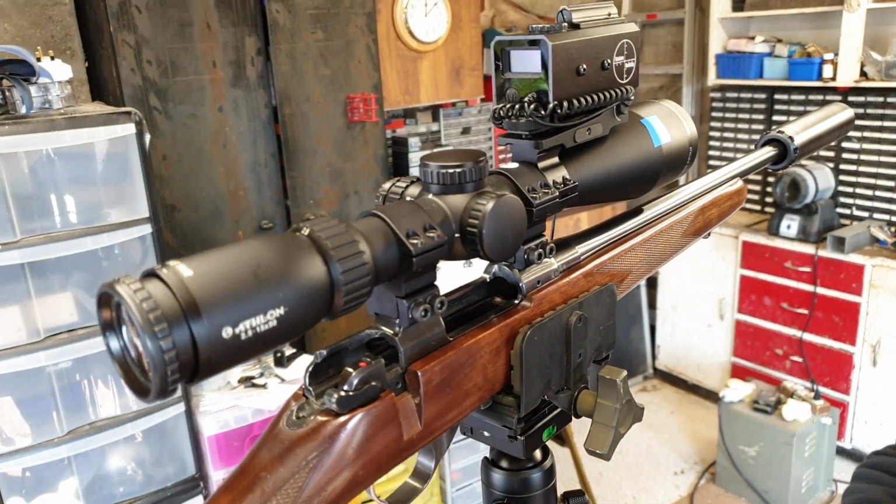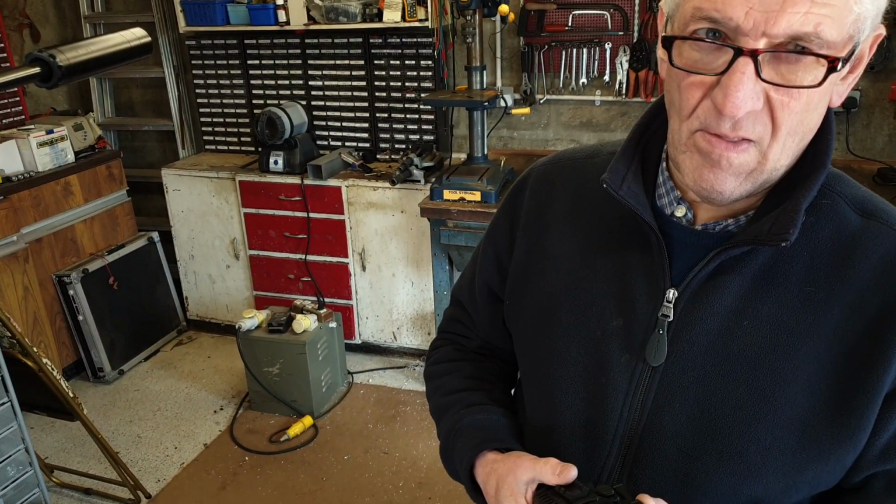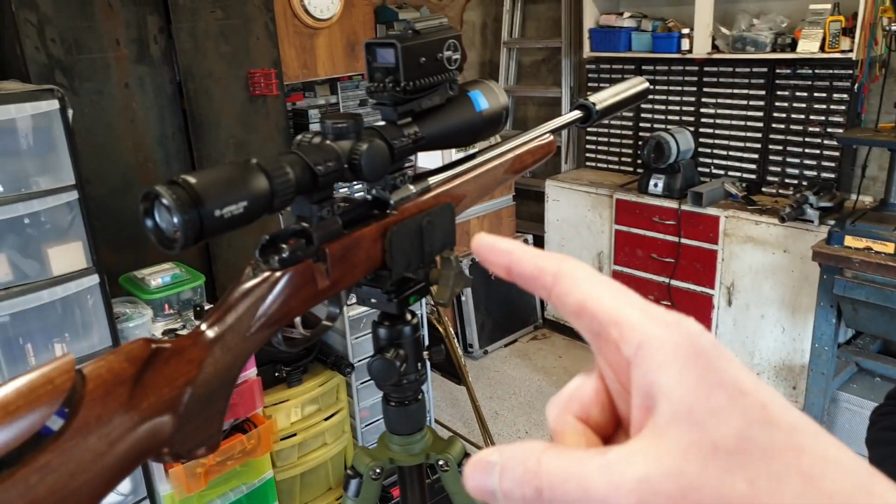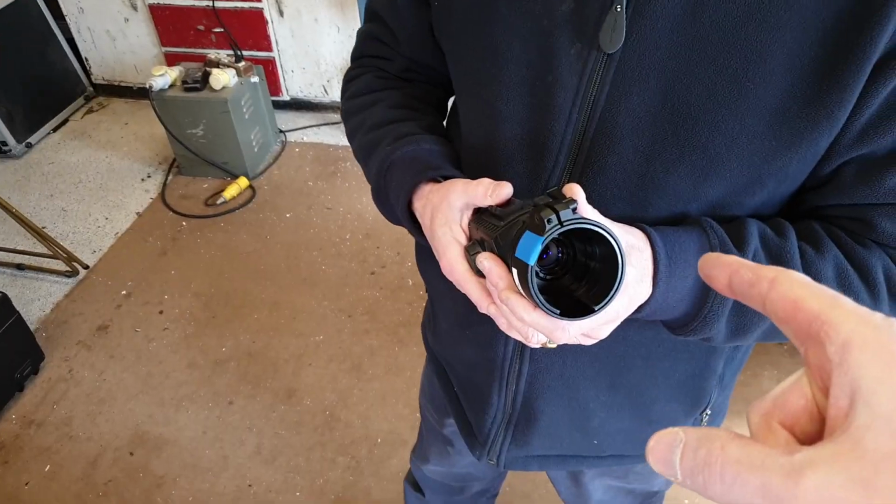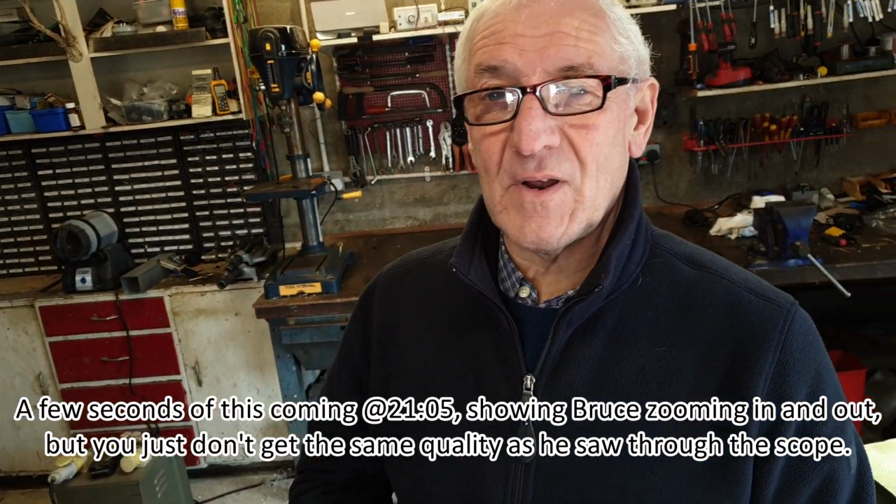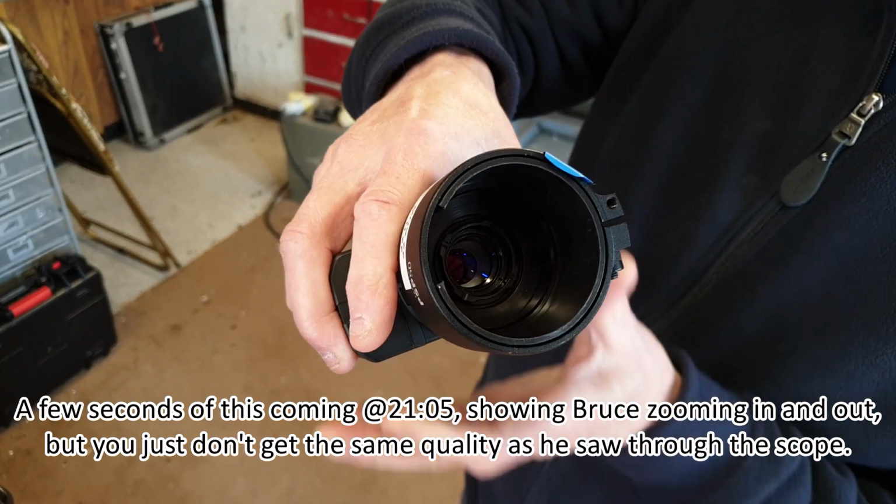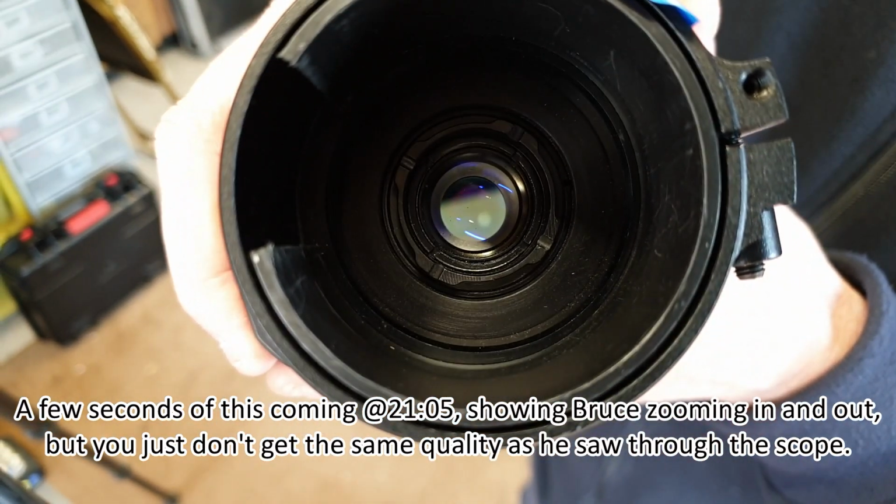So am I right in saying that to actually demonstrate the shooter's eye view, you would need to pop this on your scope, and put something like a PAD 007 at the back to then record the shooter's eye view of the thermal? That's true. Yeah, you could. That might be quite interesting to try, because basically, when I switch it on, what the scope is looking at is the display. I can just about line up.